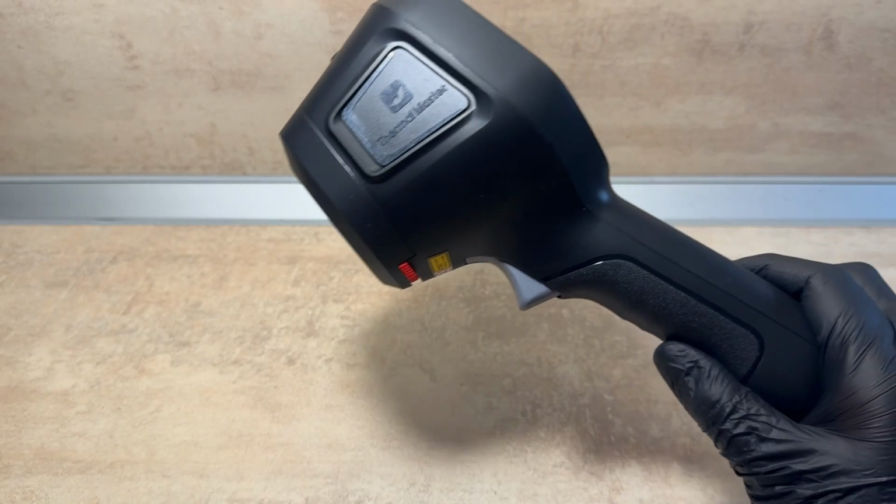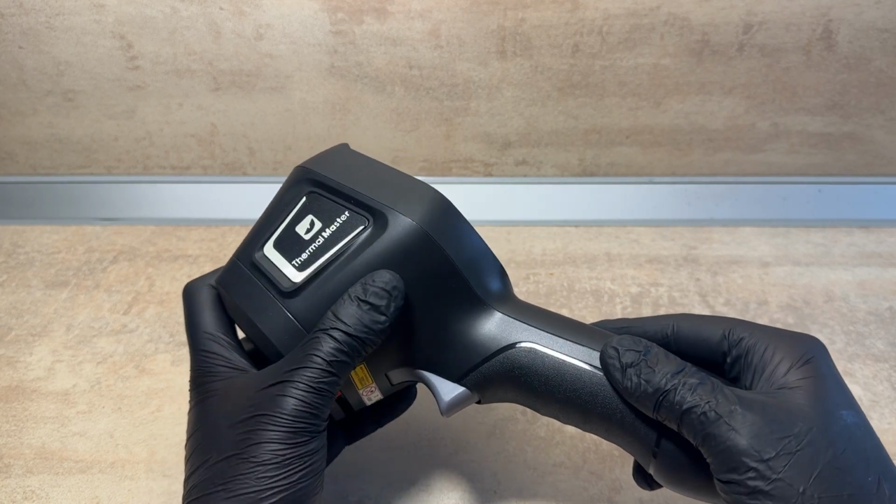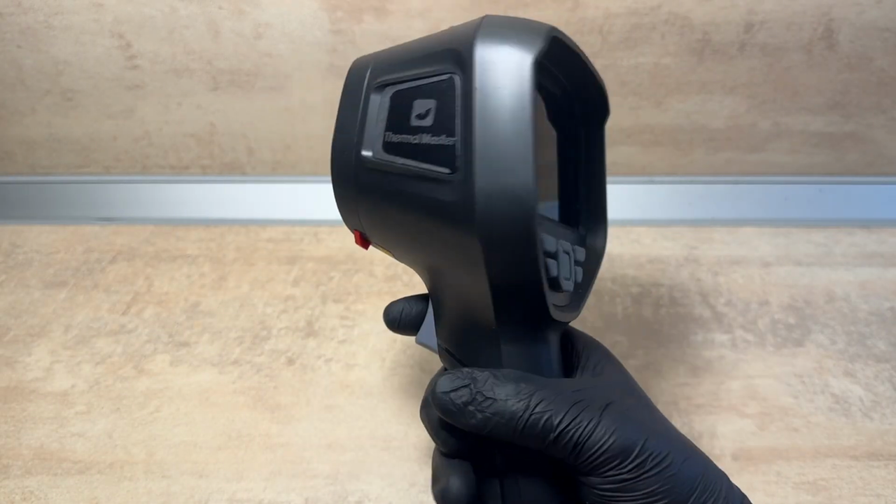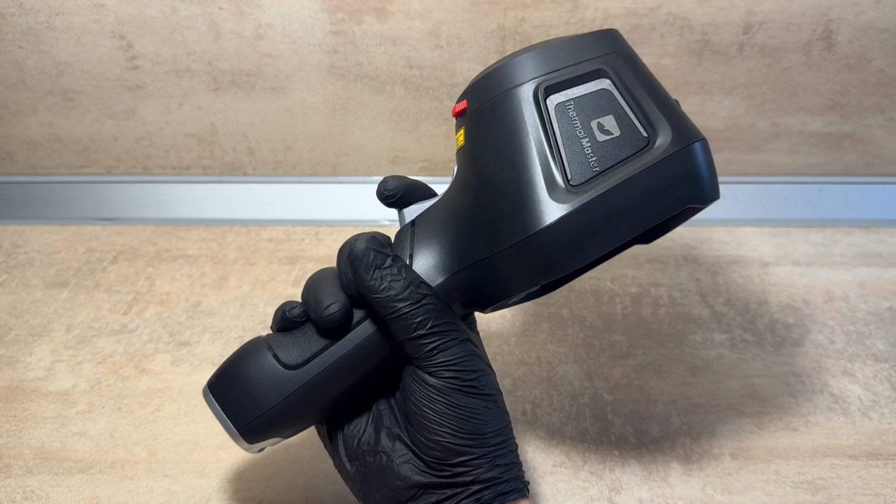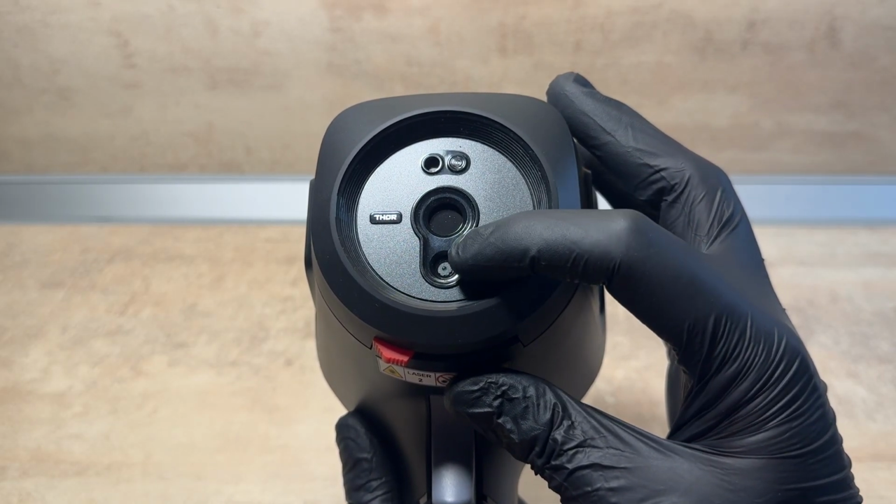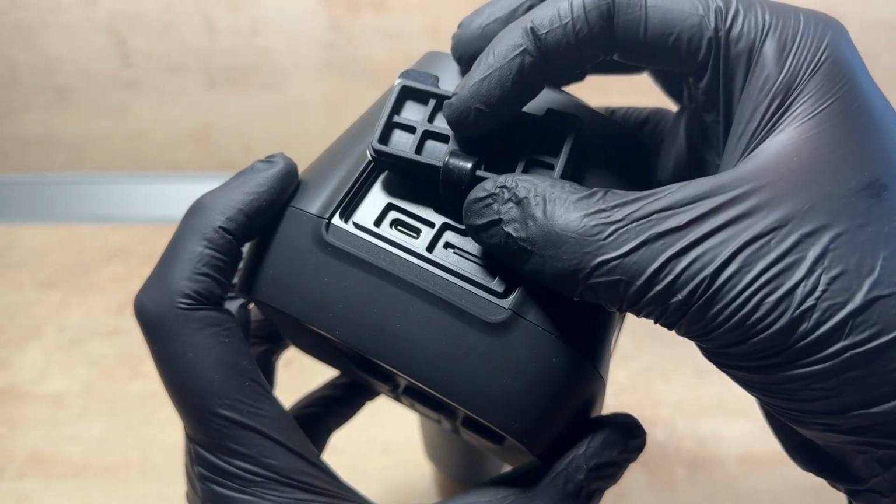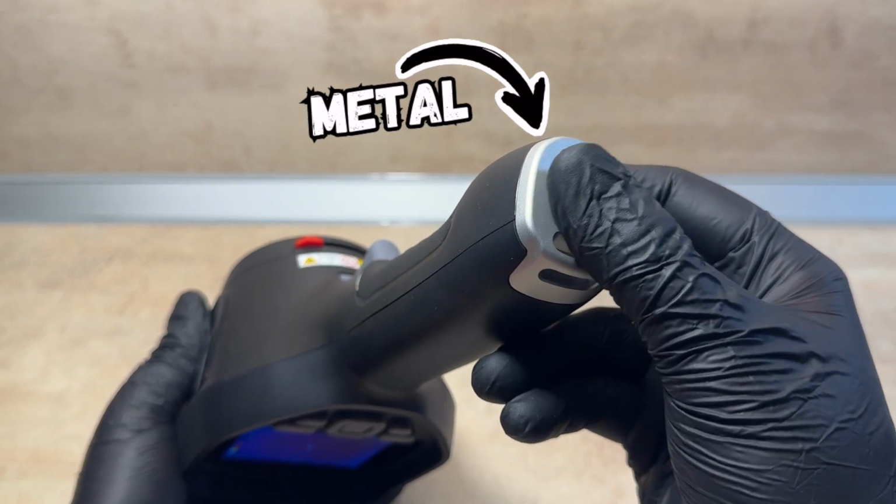The build quality feels solid, and with rubberized plastic all around, it definitely does not feel cheap. In fact, I go so far as to say that it has a premium feel to it. It features a pistol-style grip, large, easy-to-press control buttons, and a 3.5-inch LCD screen that stays crisp and readable even in broad daylight. Up front, you've got the thermal sensor, a 2-megapixel visible light camera, an LED light for illumination, and a laser pointer. The USB-C port and SD card slot are tucked under a protective flap at the top. And there's a tripod mount on the bottom, which is handy if you want to set it up so as to work hands-free.